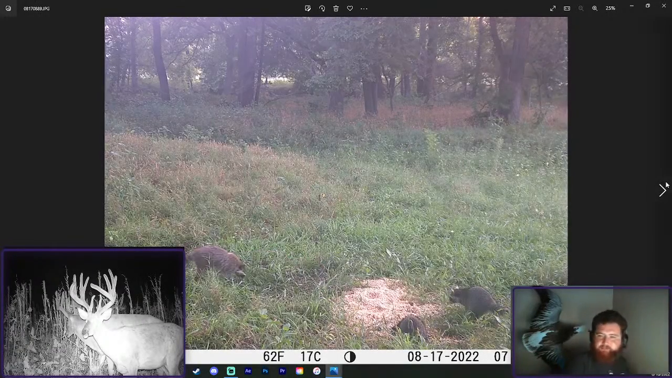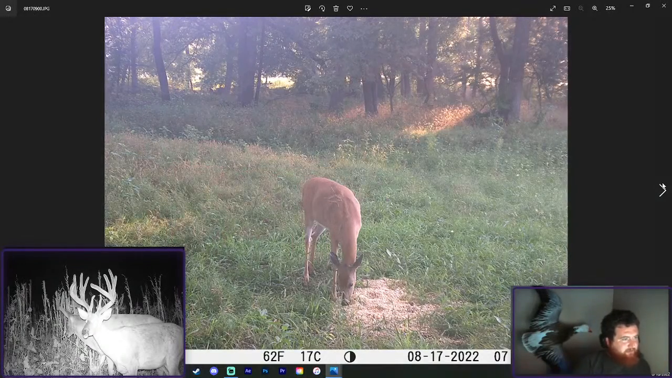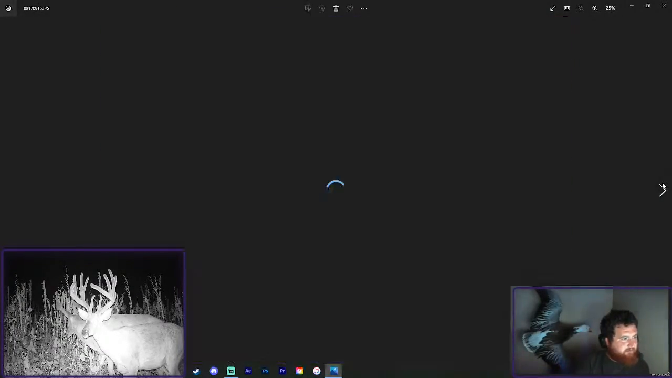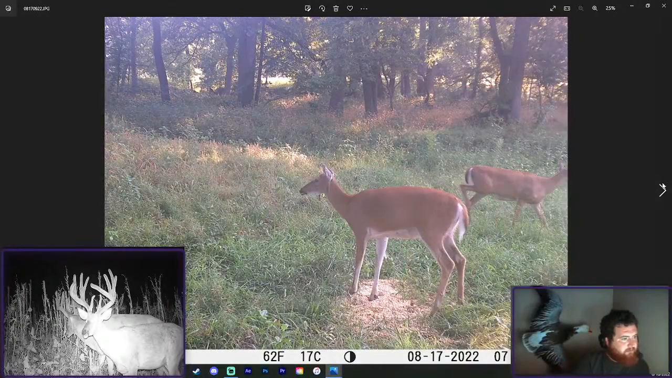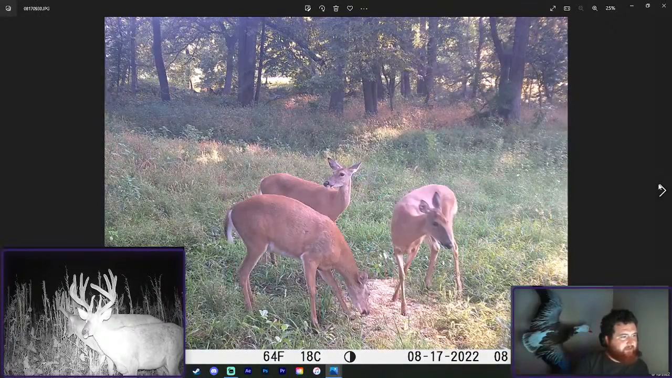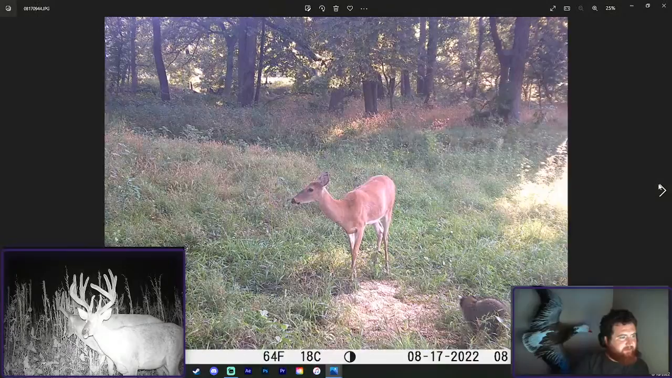Find the soybeans. Find the deer. That's for sure in Kansas, man. Gotta put this here. There's a lot of deer using this. And this corn isn't doing much, but just getting them to stop to come in and get a little bite to eat and move on. These are all coming in here for sure before we even had this corn out.